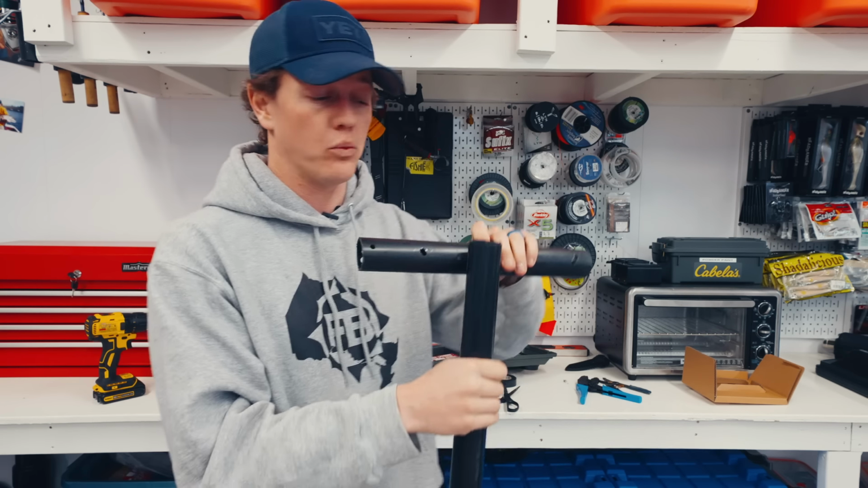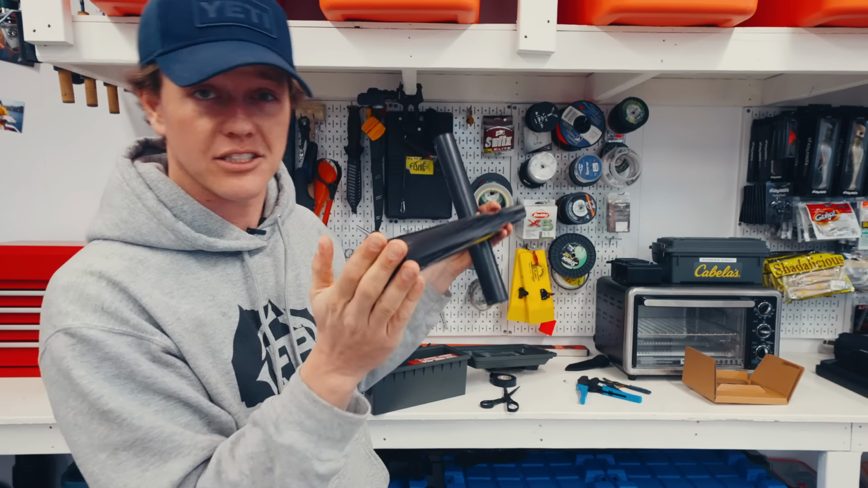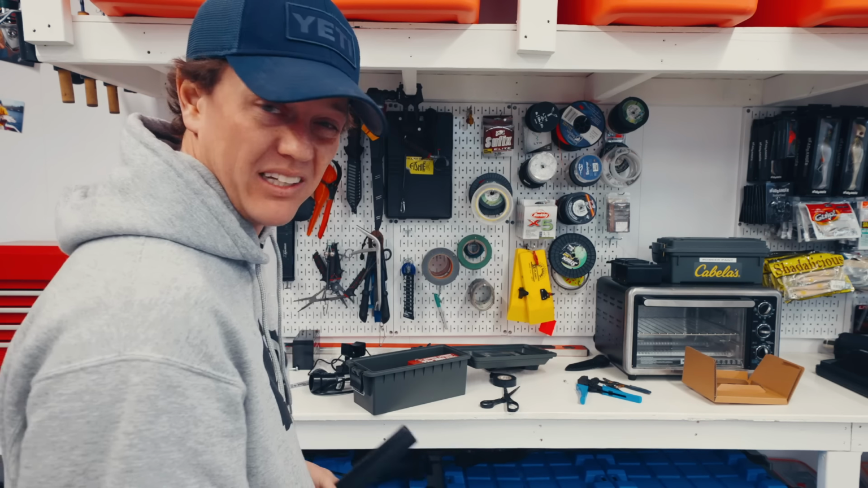So I just have a quick release wing nut and a bolt that we'll put through here. And then we're gonna attach the transducer to the end. So, time lapse of me drilling a lot of holes.